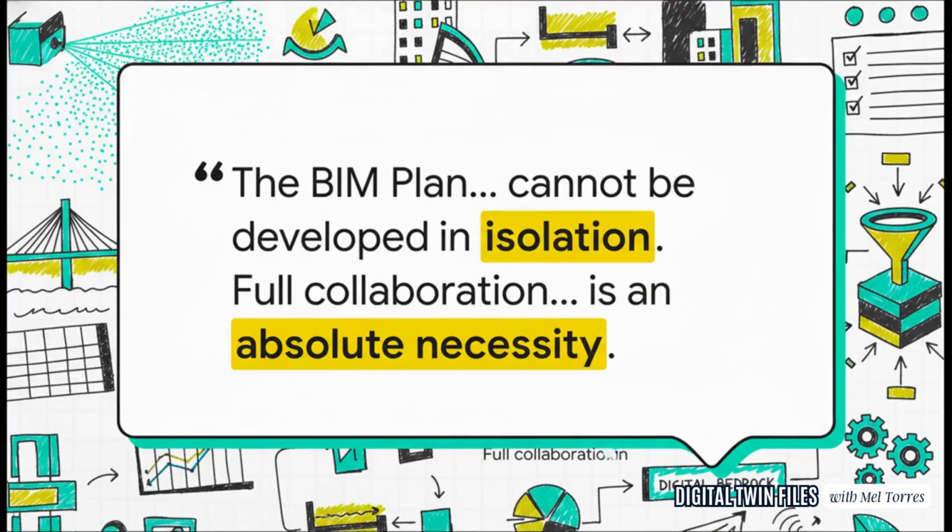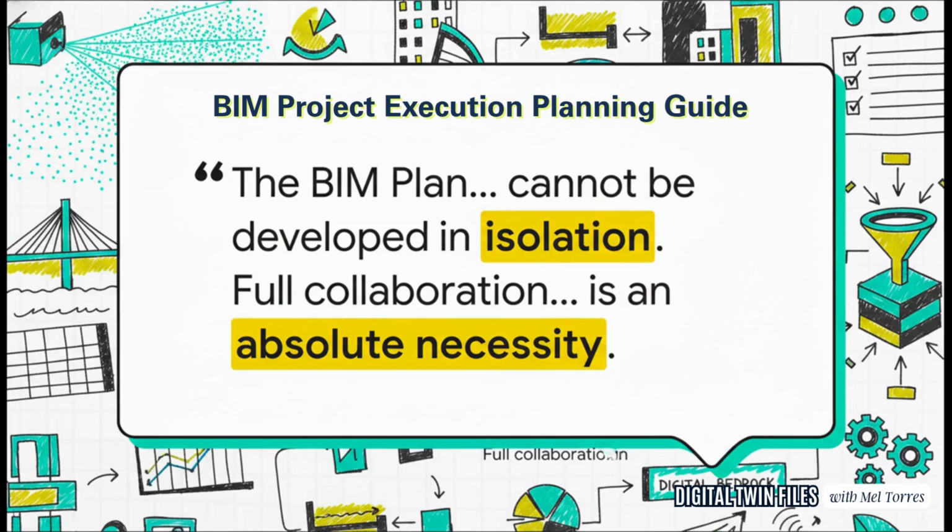It comes from the definitive guide on this stuff developed by Penn State for the buildingSMART Alliance. The message is crystal clear. You can't do this alone in a silo. If you have high fidelity data, you absolutely must have a high fidelity plan to go with it. Collaboration isn't just a nice idea here, it's a non-negotiable requirement for success.